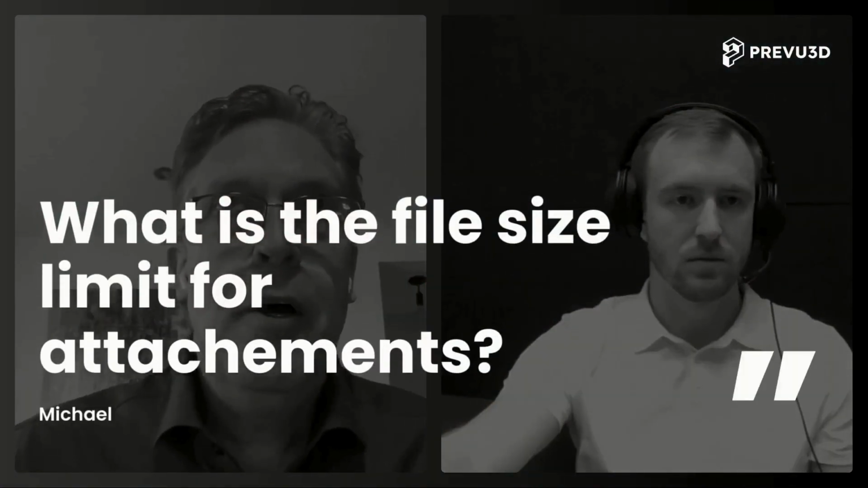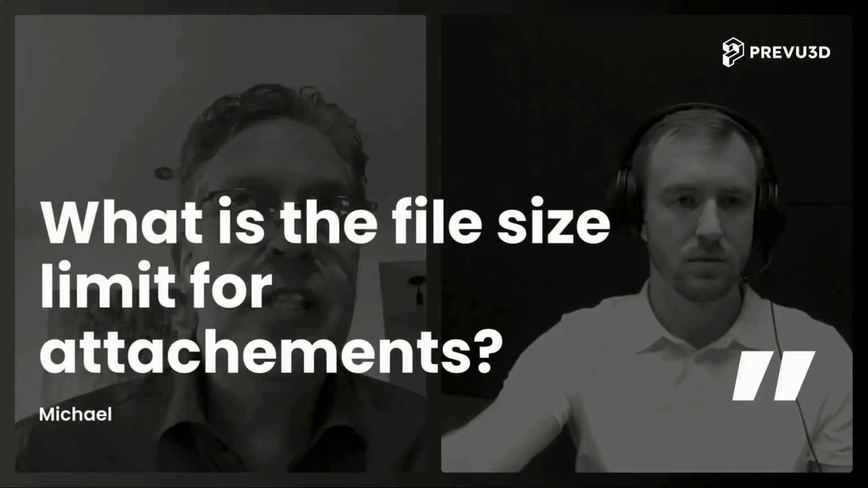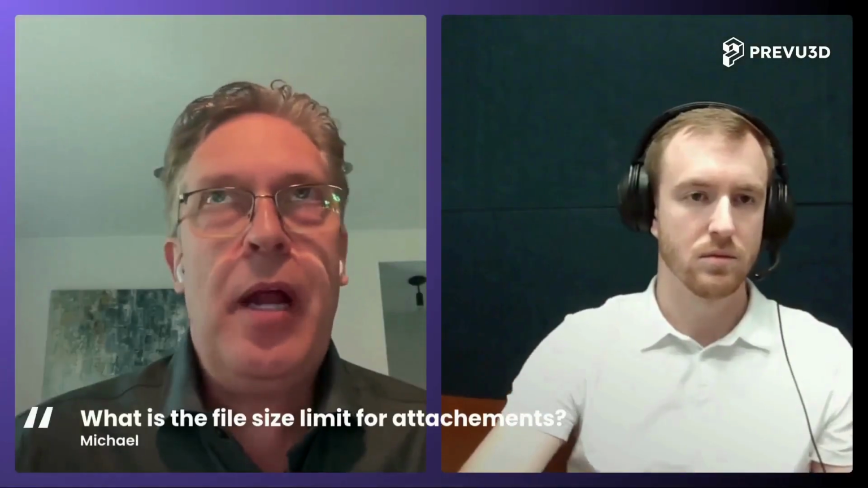Absolutely. Michael had a question about the size limit for attachments. I think for typical attachments like a PDF, we haven't seen any particular limitation so far. Obviously if the file were to be too big, then you always have the option of downloading a specific file within your own user permissions.